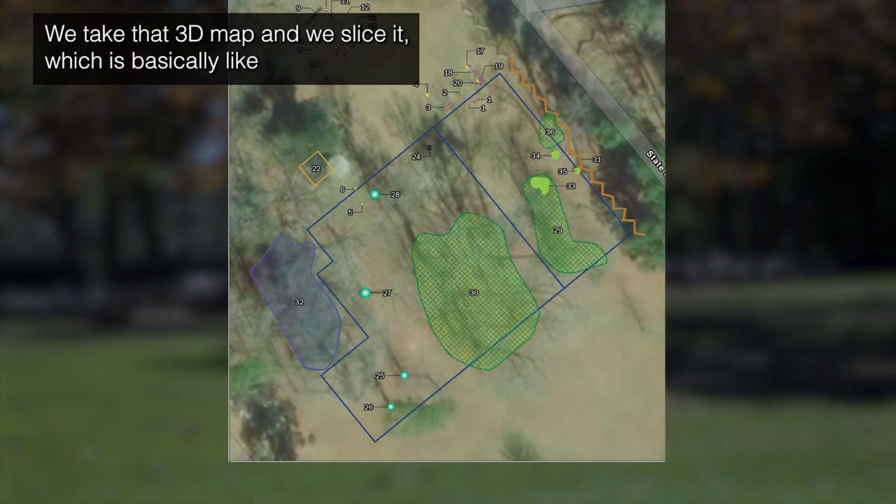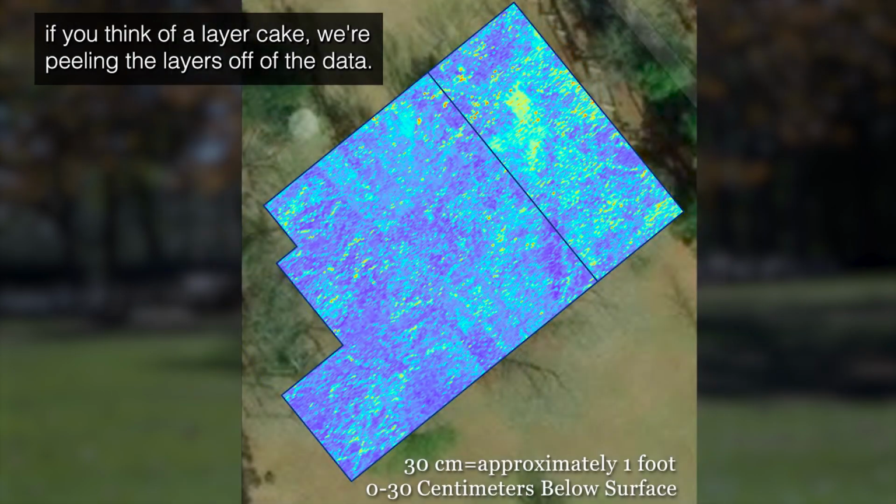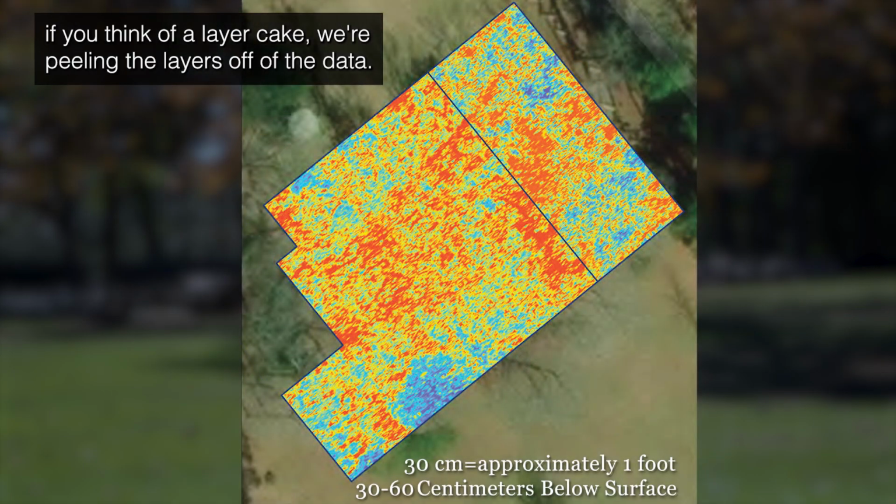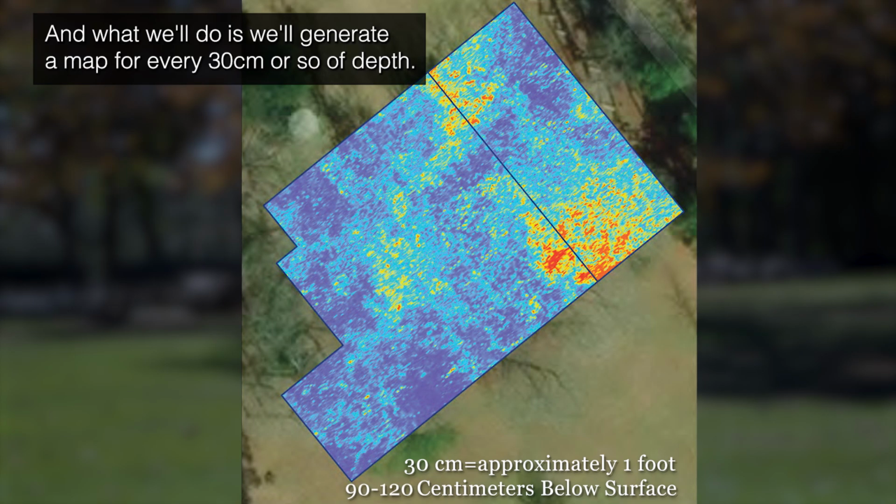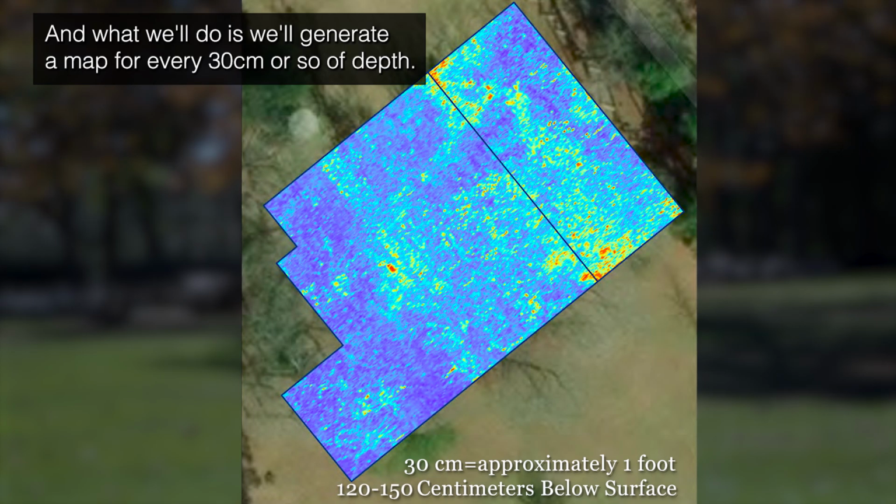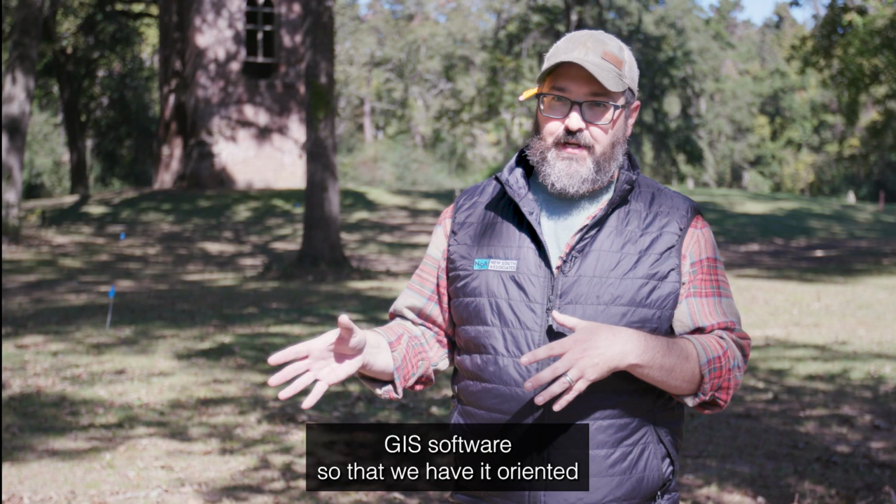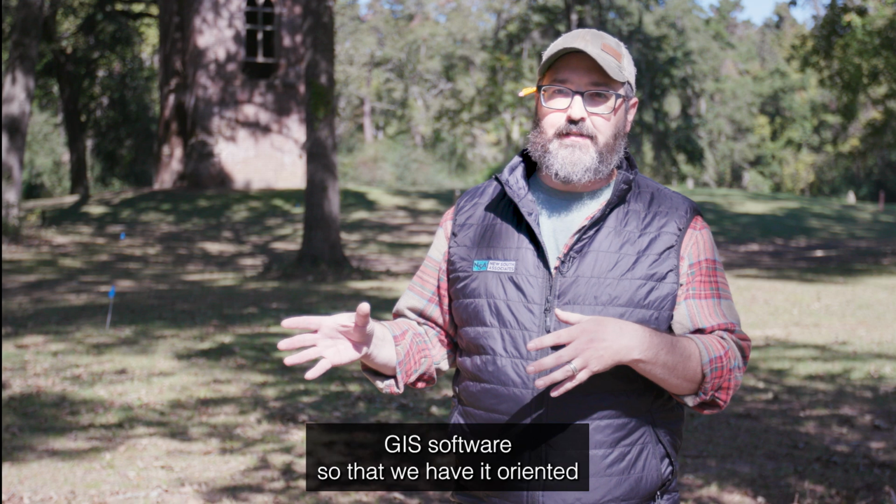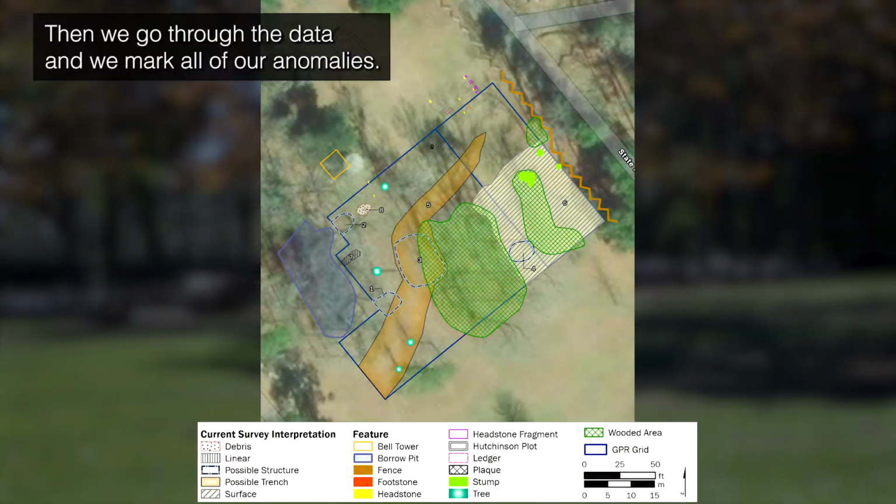We take that 3D map and we slice it, which is basically like if you think of a layer cake, we're peeling the layers off of the data. And what we'll do is we'll generate a map for every 30 centimeters or so of depth, and then we put it into GIS software so that we have it oriented and we can compare it with the data that we collected previously. Then we go through the data and we mark all of our anomalies.